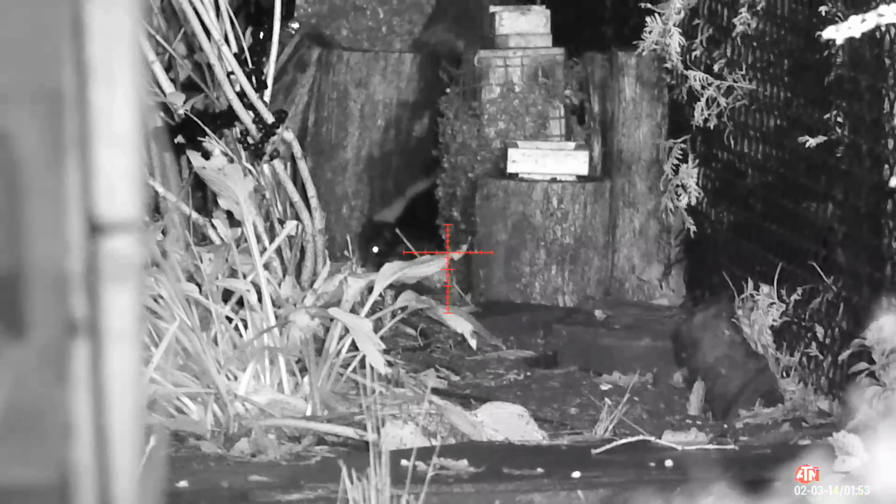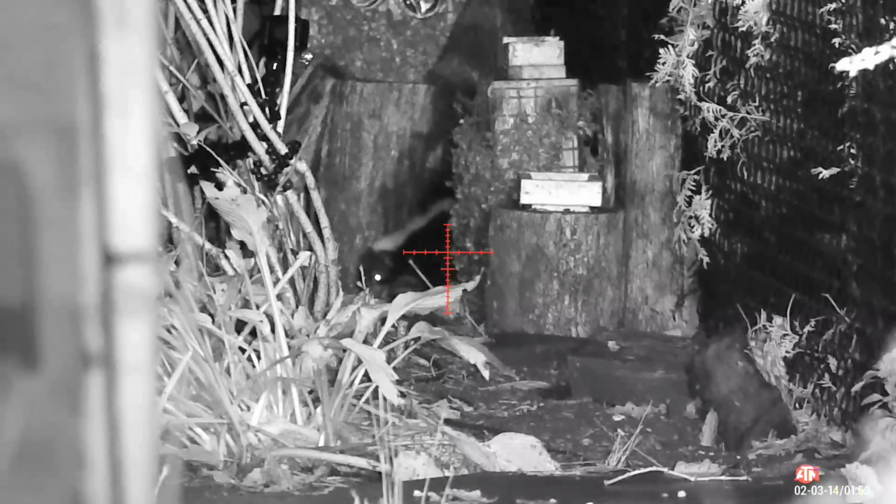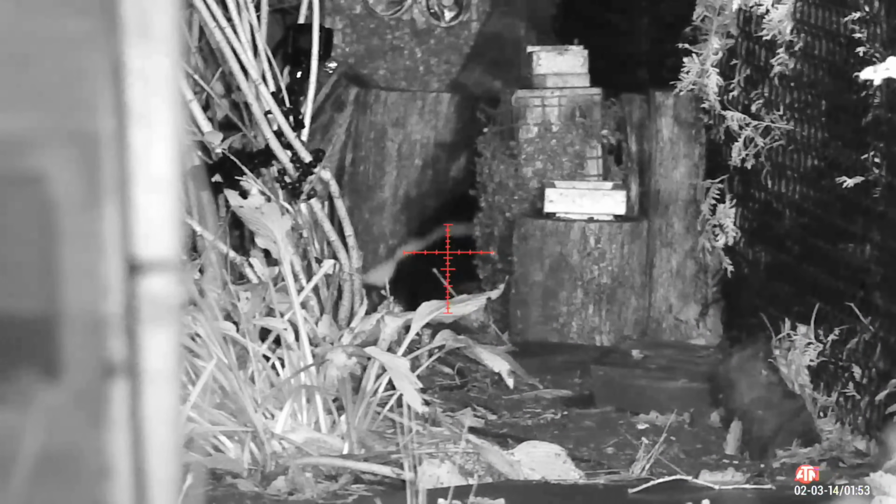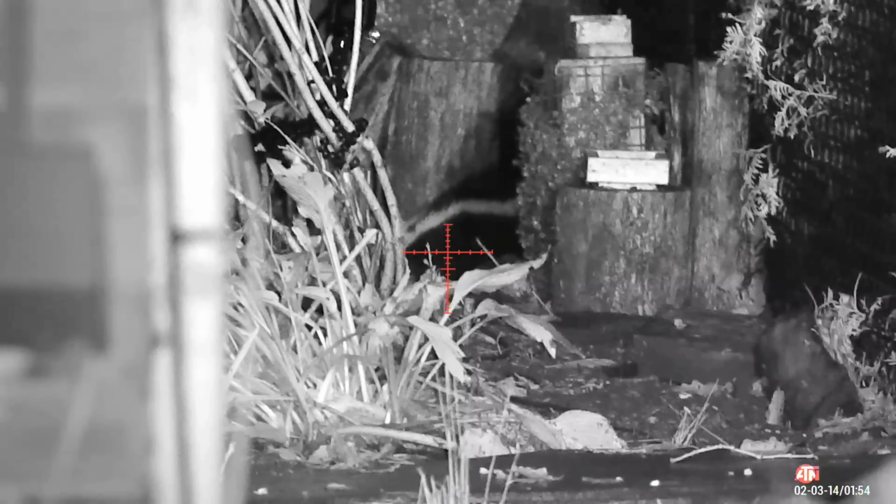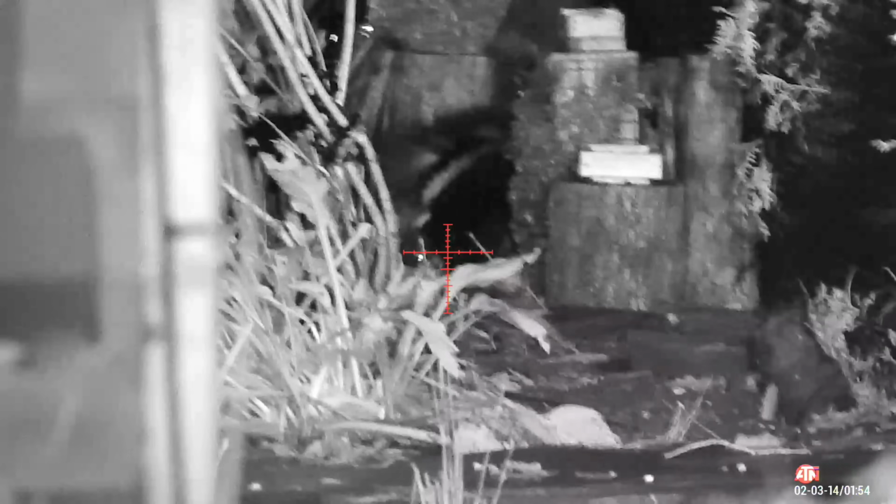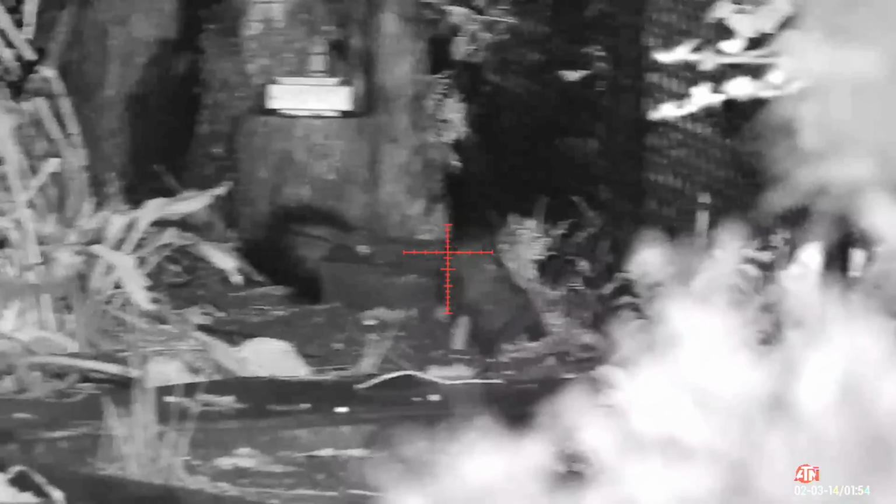One thing I suggest is a Diablo-shaped pellet and maybe a little bit more power than you normally would. The reason being is that if you shoot into the shoulder, which is very easy to do, the Diablo pellet will be hard enough and it's going to break through it and get right to the vitals.